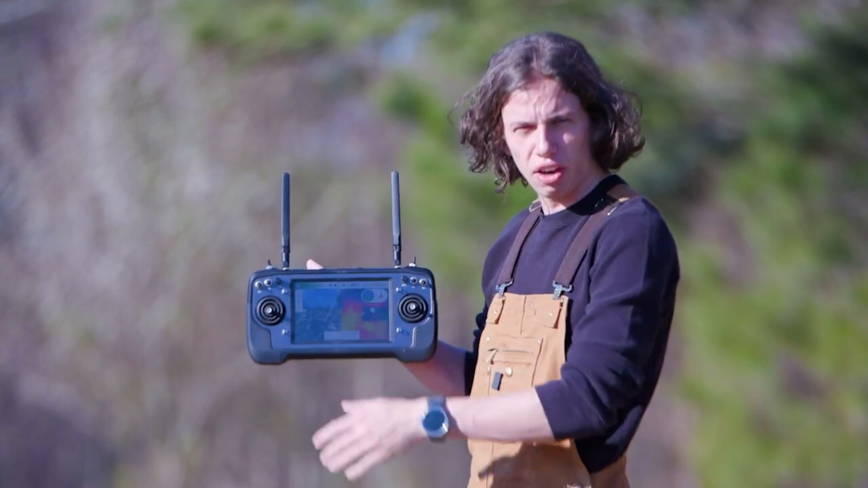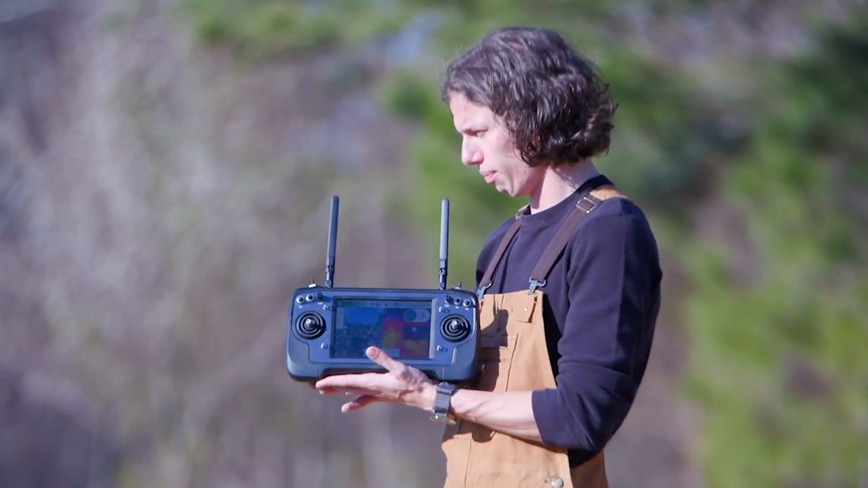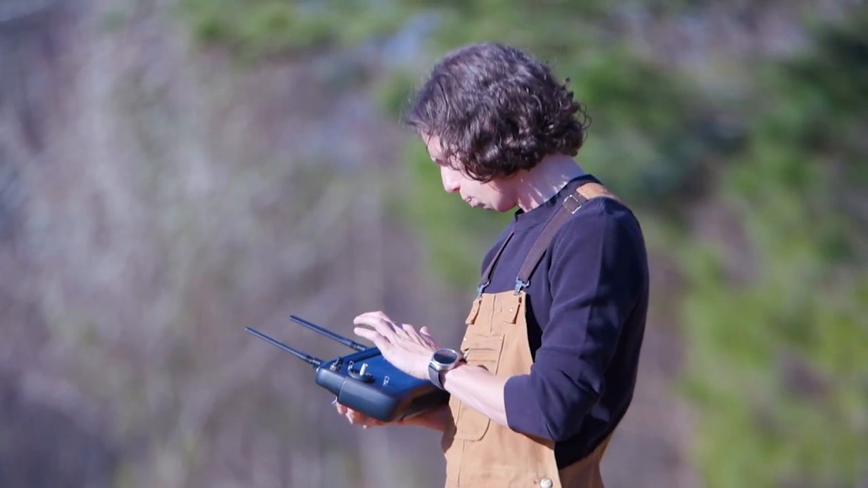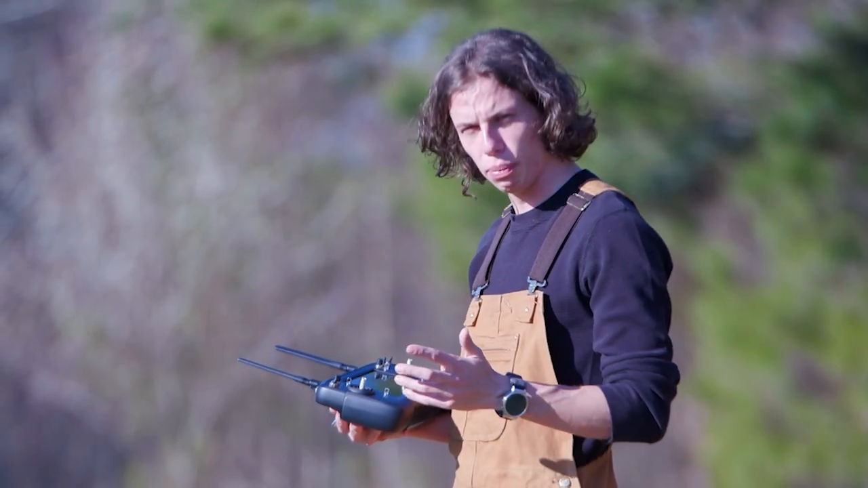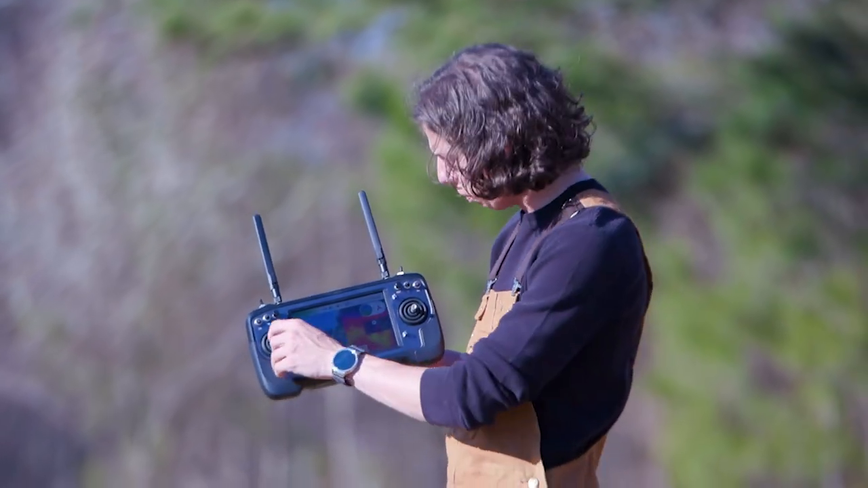So if you're not getting a full connection establishing, if you're using an MK32 system like we are for this build, then just reboot, close out the QGroundControl app, open it back up, and you should be good to go.